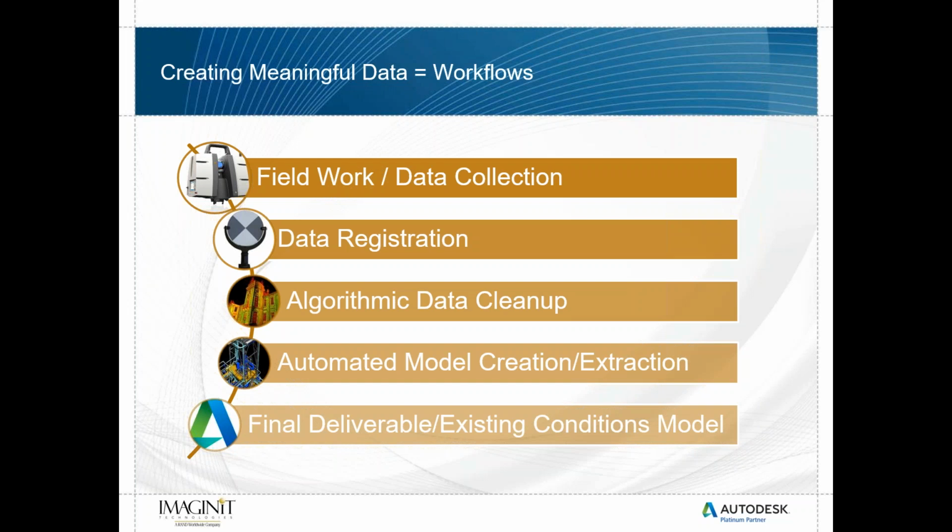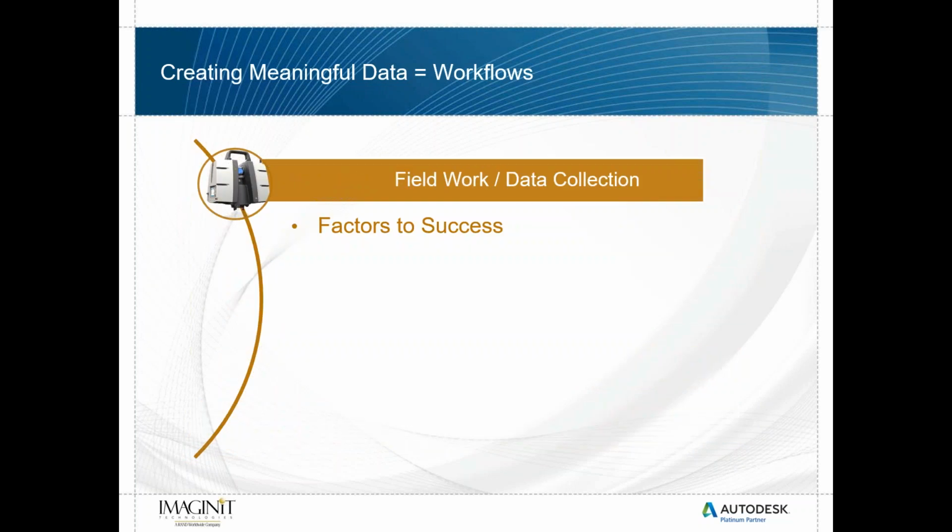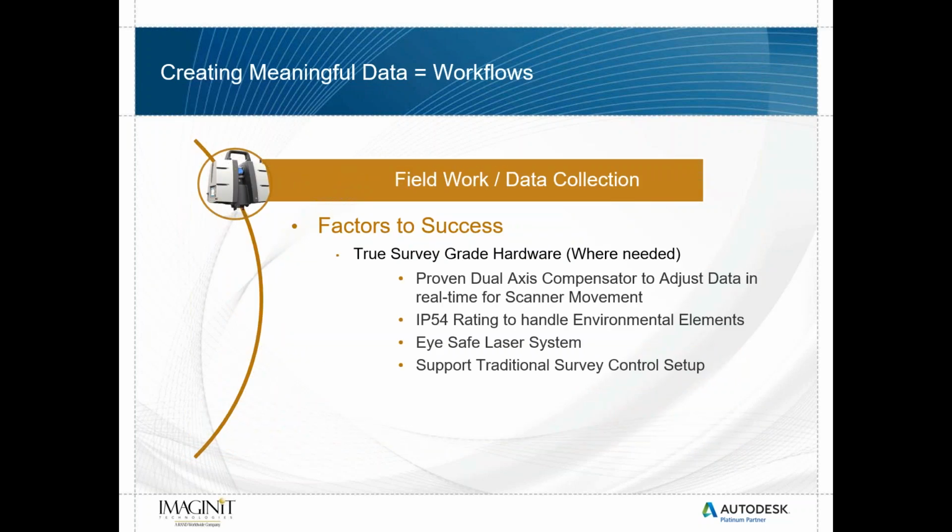Okay, we're going to talk about the field work and data collection, data registration, data cleanup, model extraction, and then of course creating a final deliverable. And so as I go along here, our factors of success, and I'm not going to read each one of these lines, is our ability to use true survey grade hardware where needed. Okay, a dual axis compensator in a scanner provides us the ability to adjust in real time for any scanner movement.